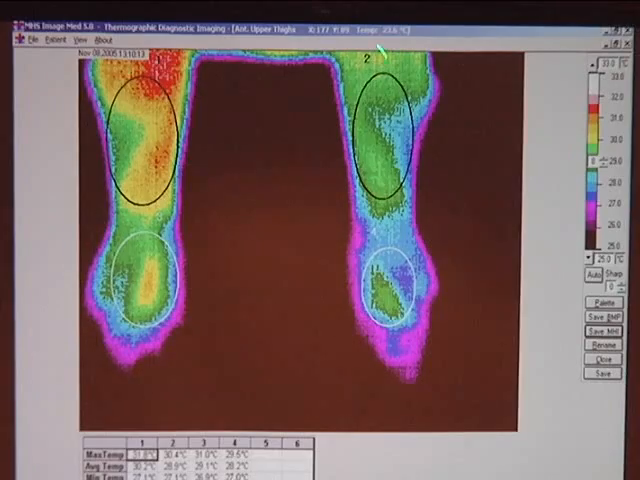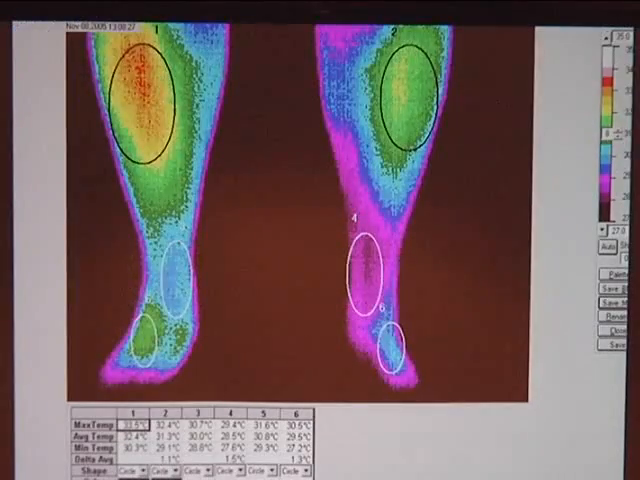This is upside down. This is the left arm. This is the right. Now, if you've never seen a thermogram before, this one's supposed to look like this one, and it doesn't. And so I get this. Same thing, left leg, right leg, and I'm saying to myself, you know, there's something going on here.